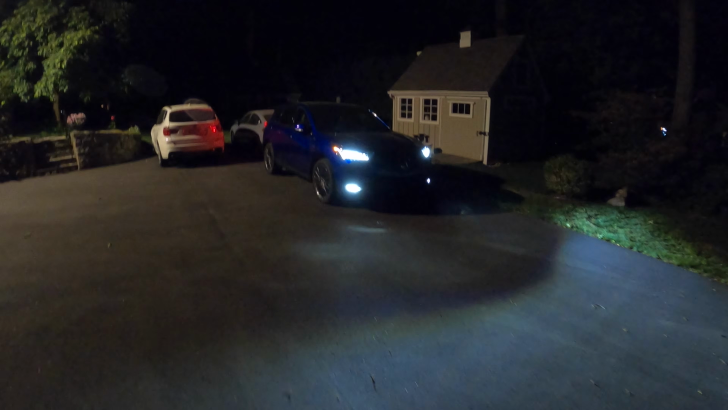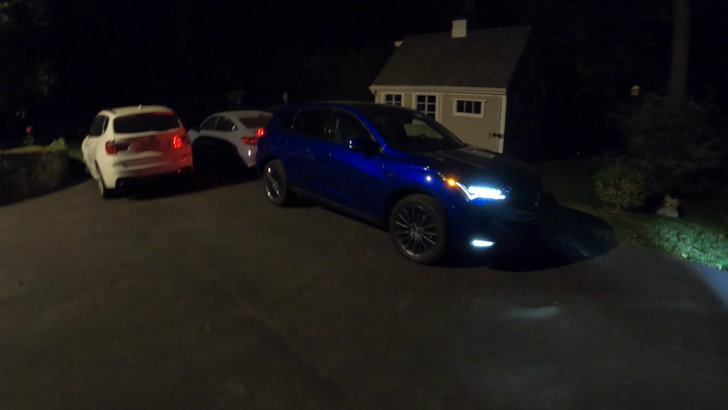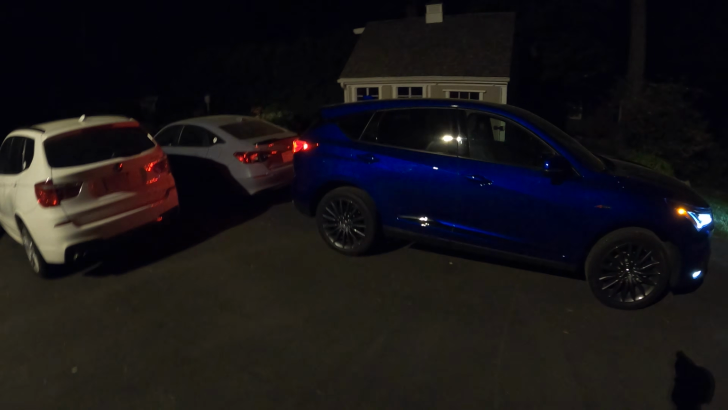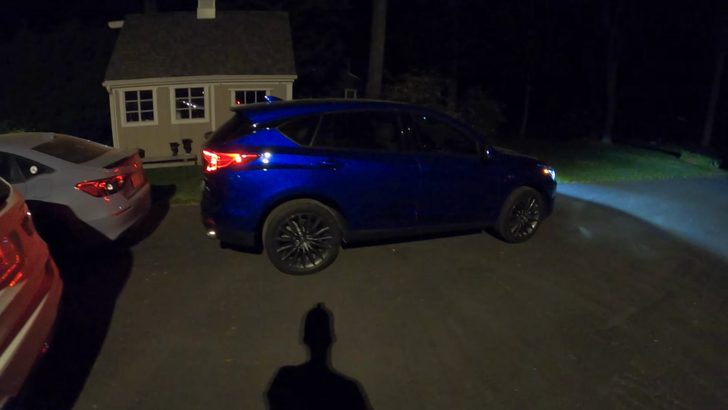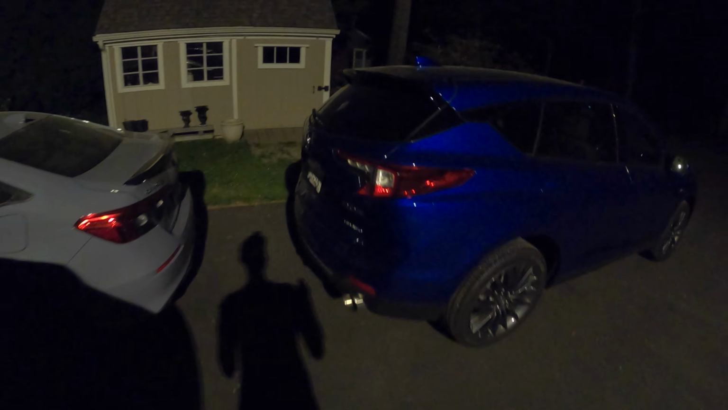Welcome back, I'm Tedward, and tonight is my last night with the 2022 Acura RDX A-Spec with the Advanced package. I wanted to take you on a little night drive to just get a feel for what it's like in the interior and the cabin with the lights and the dashboard and all the goodies. I do love the lights on this car. I think it's a really handsome package, and I've enjoyed driving it day to day for the past week.